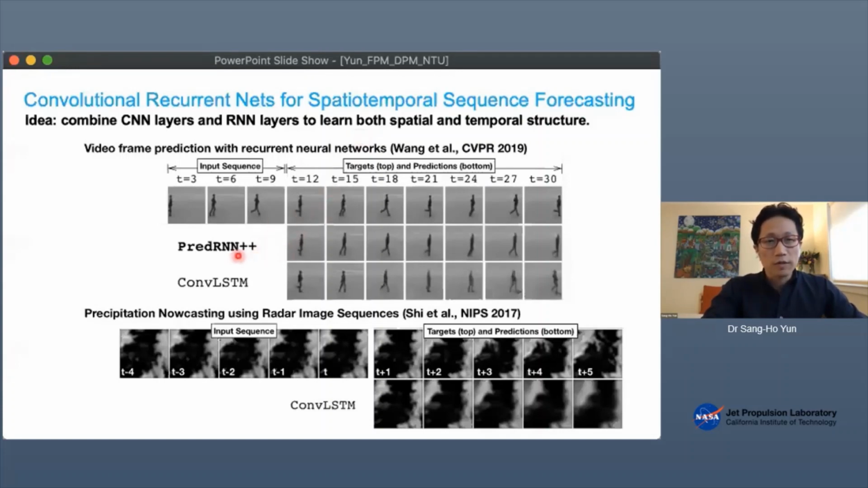One example of combining the two is called PredRNN++. Here in this example, you see a person walking in the video, a sequence of snapshots. By training with these three scenes, we can predict what's going to be the next scenes, and then compare with the real observation. You can see it's not perfect, but it's pretty good, promising results.